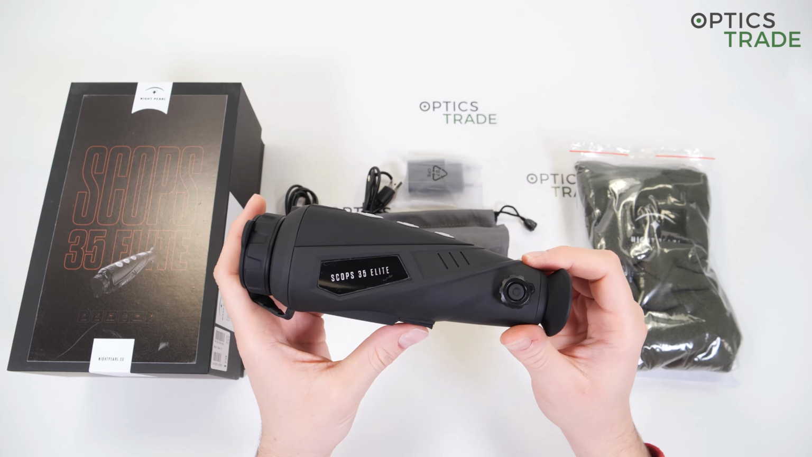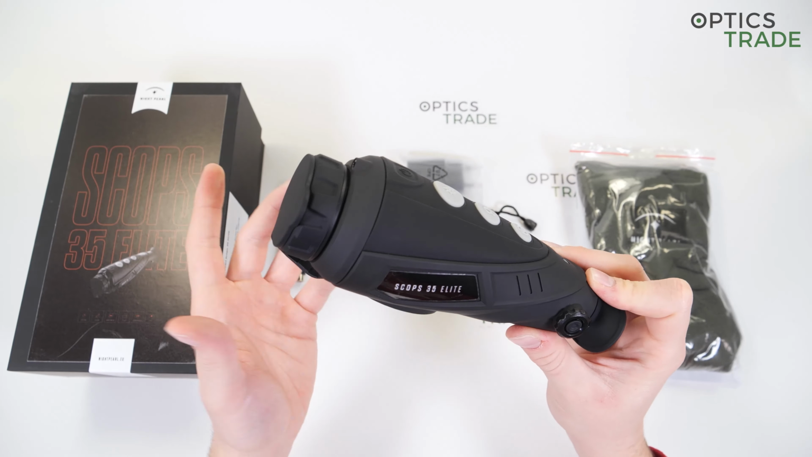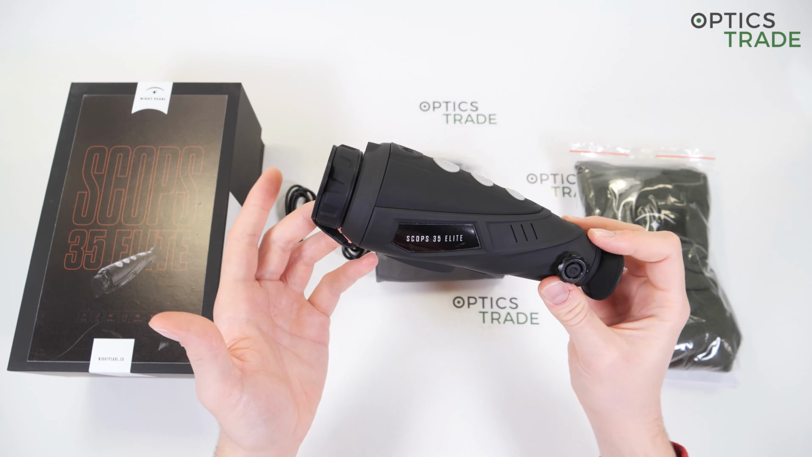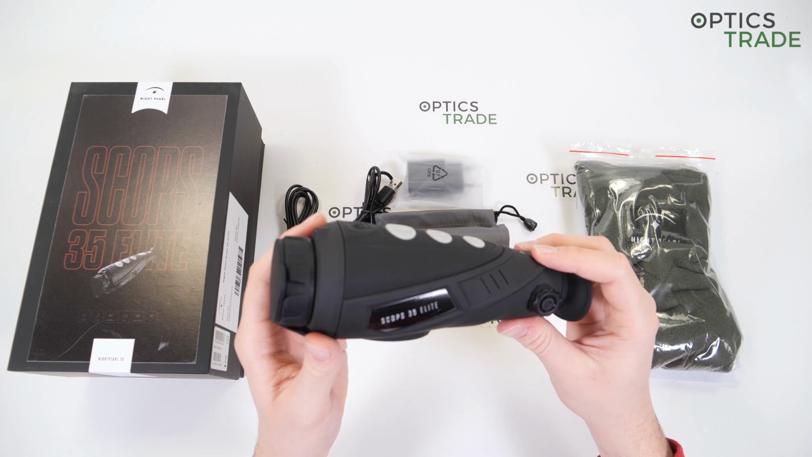And I was told by nightpearl that they tested the device. They dropped it from a height of 1.5 meters to a hard surface, and it successfully passed the test. So that proves that the plastic that they use is really high quality and makes it robust.